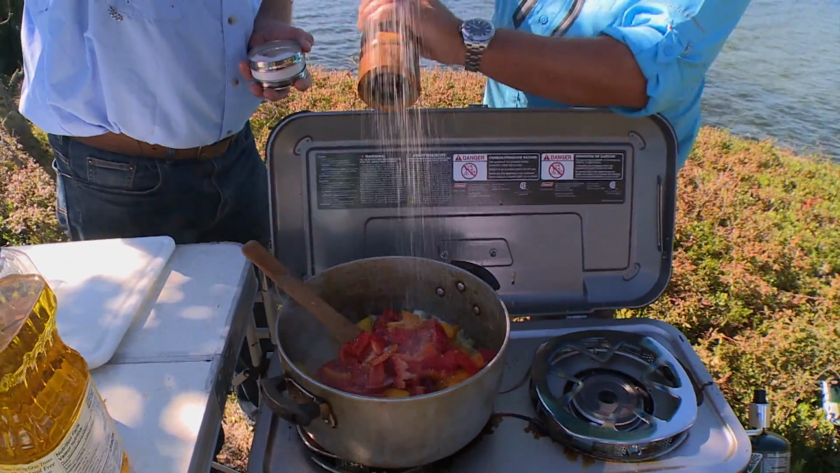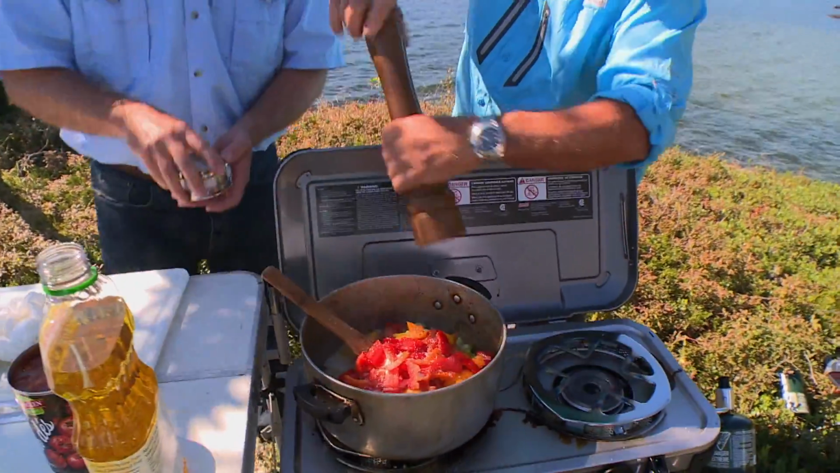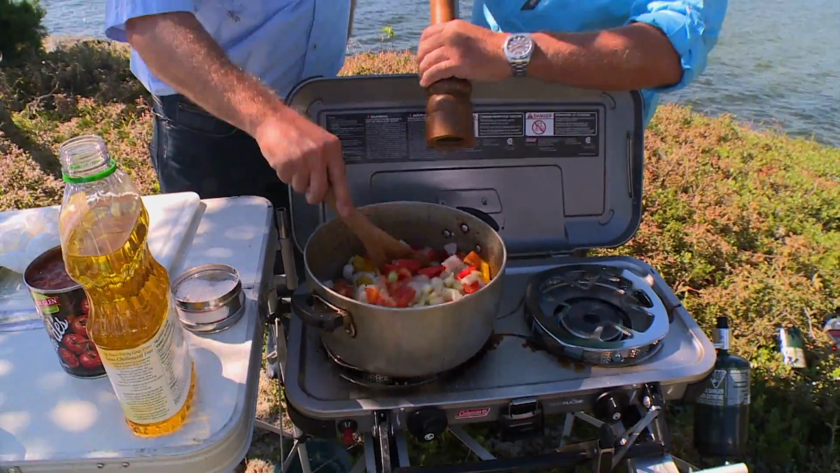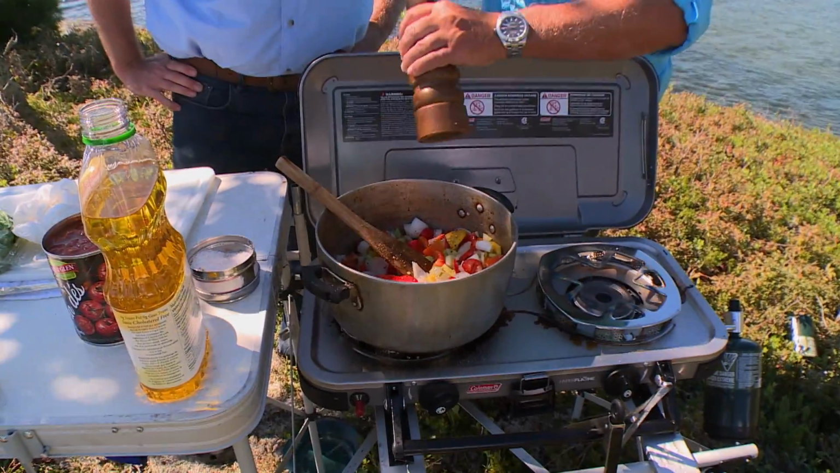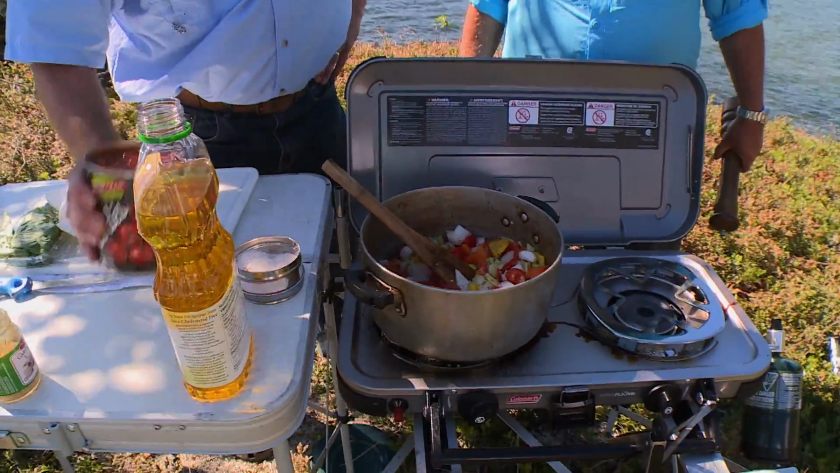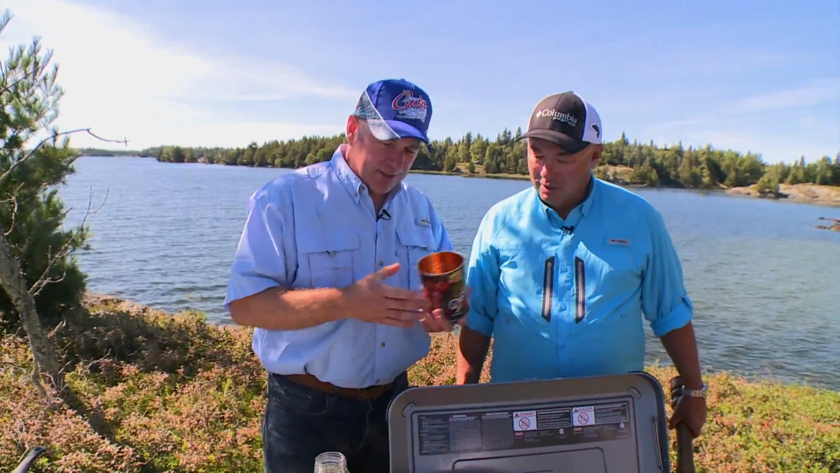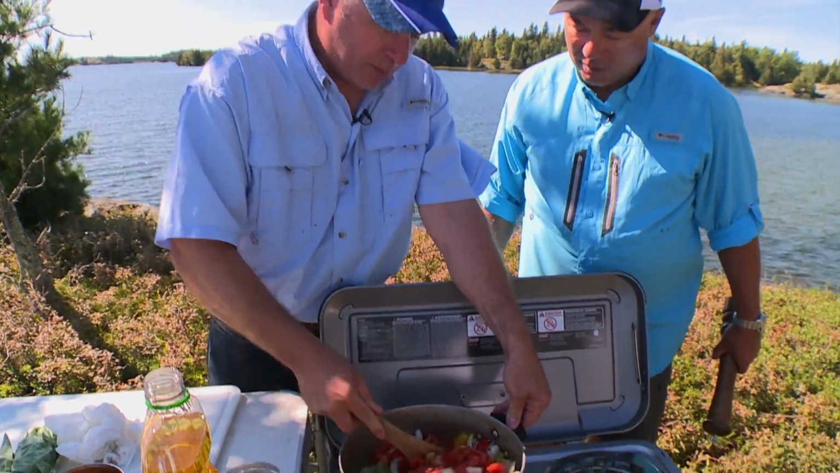Okay, so we're gonna add in our kosher salt here. The pan is still singing, you know, it's still sauteing. I'm sure Granny would be very proud of you. They don't make pots like this anymore, but Coleman's been making stoves for a long time. I know that. So we've got our seasoning in here. We're gonna add the canned tomato. And again, you just pop this into like a tote, and you're all ready to go. It's just a simple preparation.